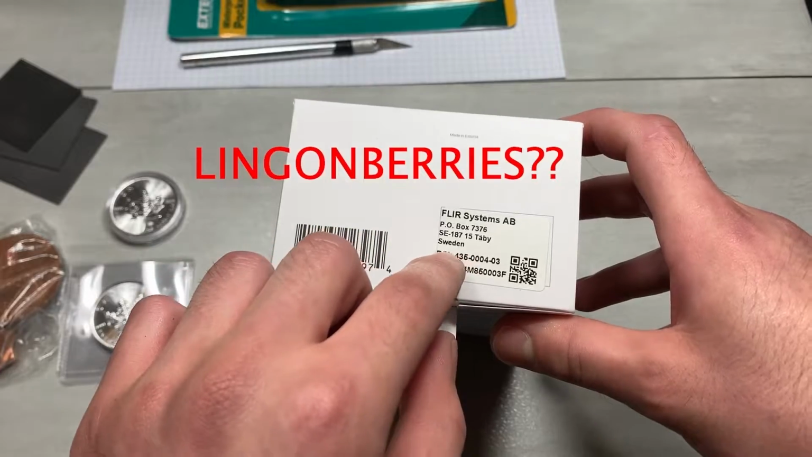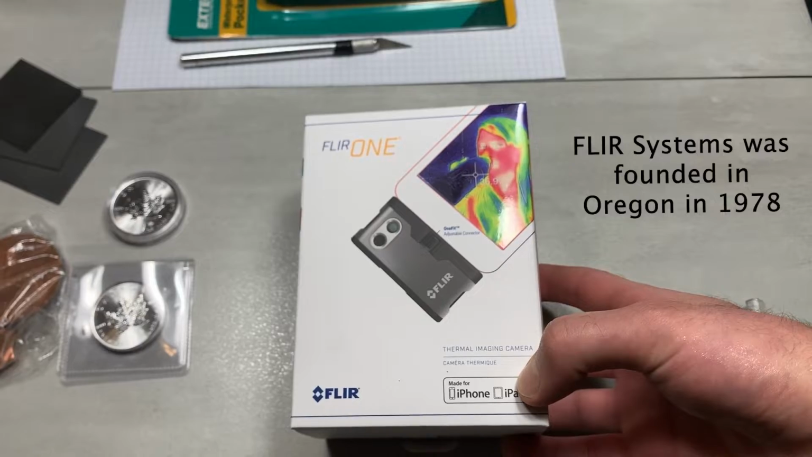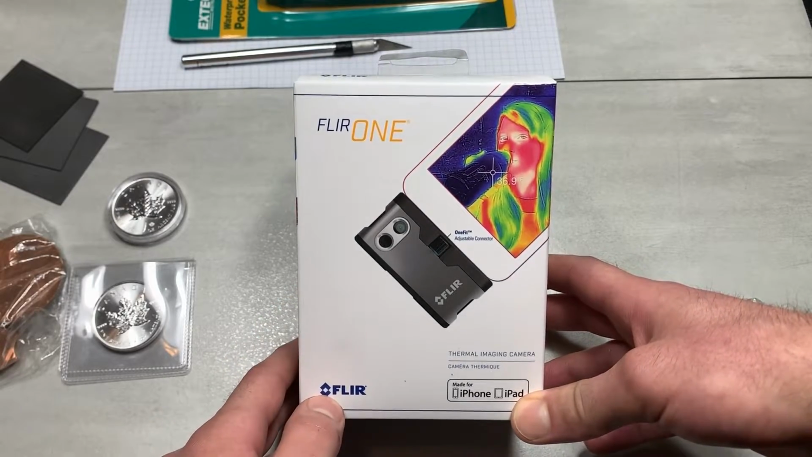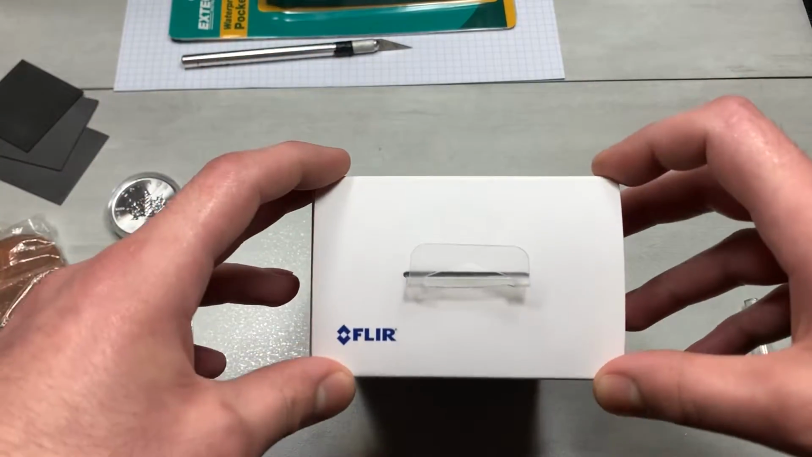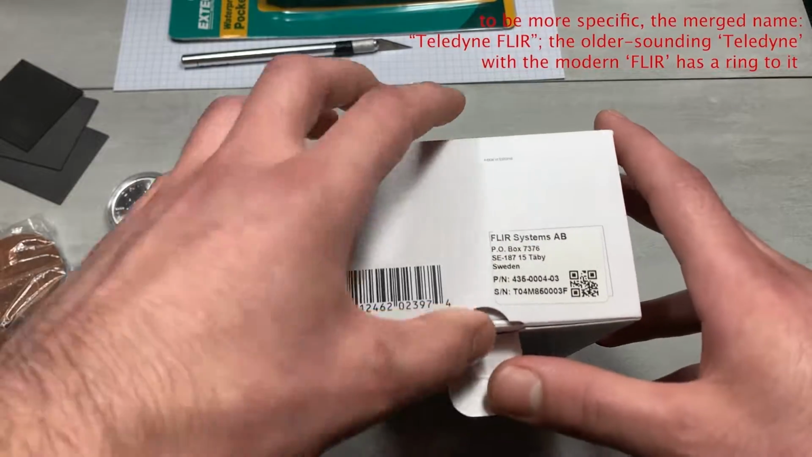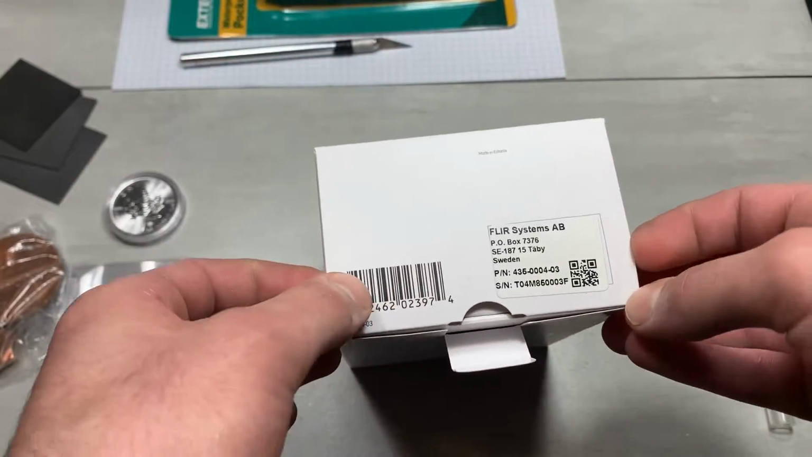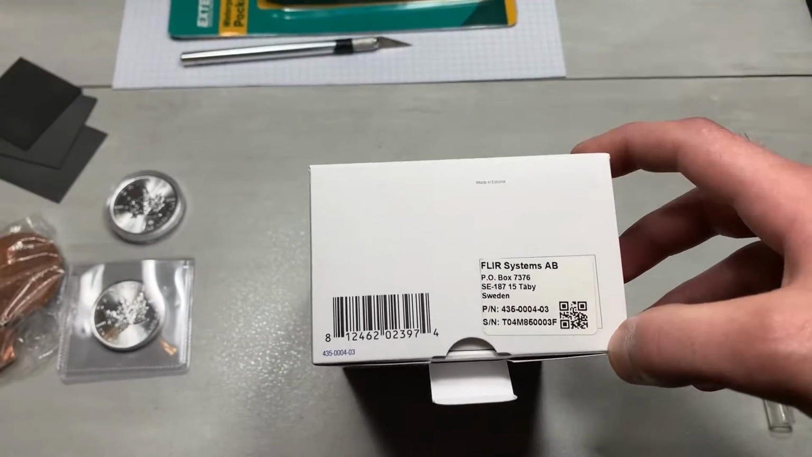Are they a Swedish company? And fun fact for why their company name is Teledyne FLIR and not just FLIR Systems: they were acquired by Teledyne Technologies in 2021. And I actually really like that name, Teledyne. It has an old school yet modern thing to it. It sounds like a type of company that I'd want to run someday. Made in Estonia. That's pretty cool. I've never seen that before.